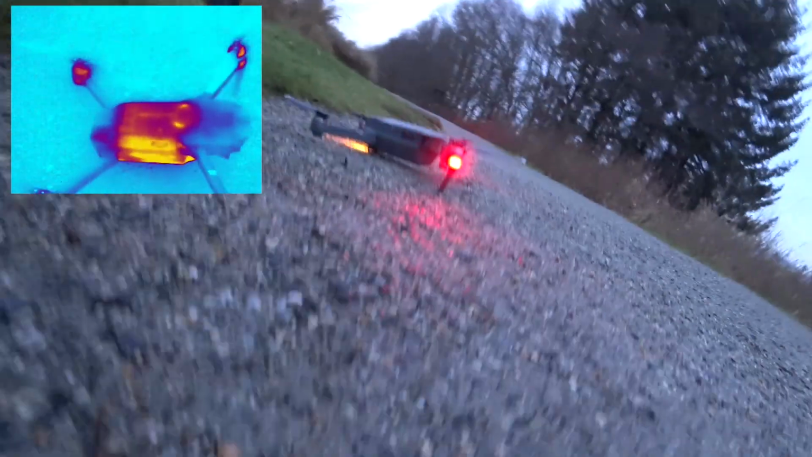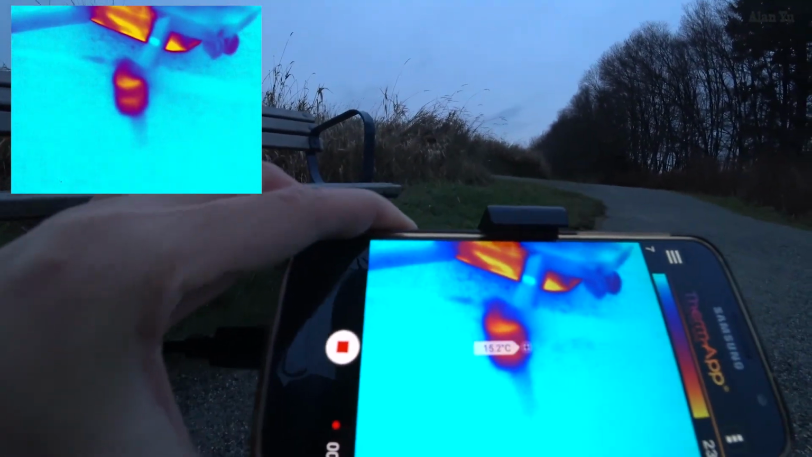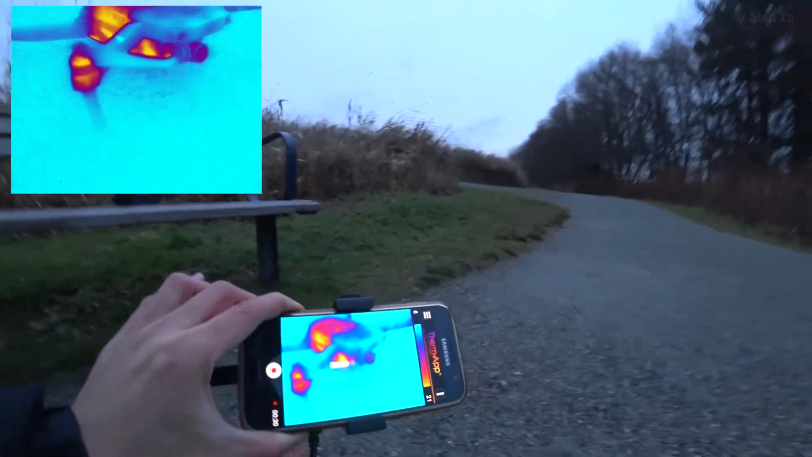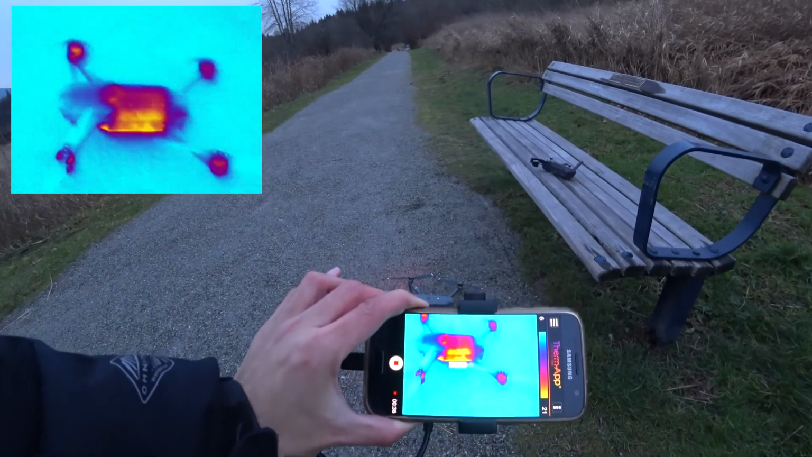Okay, here's the Mavic when it just landed. It's so hard to focus, as you can see what the temperature is. According to this, it says it's about 20 degrees Celsius. See the props, or the prop area, the motor area is about 16 to 20 as well. Does that look cool? And again, I know the bottom is usually the hottest part when you leave it still, so I'll try to flip it around. I don't have a preview for this camera, I guess I don't know what I'm doing.